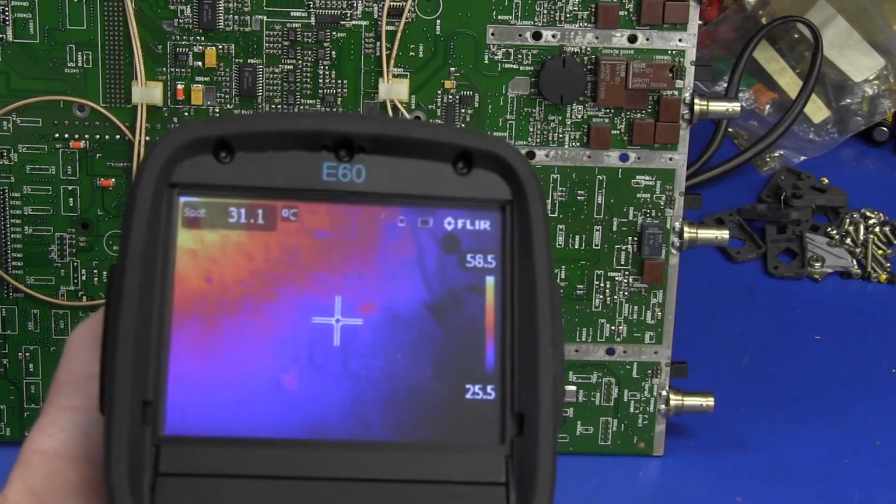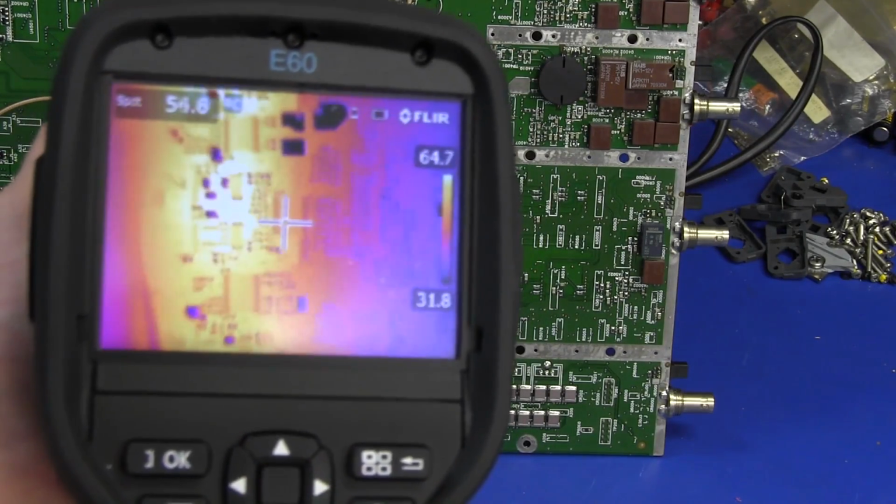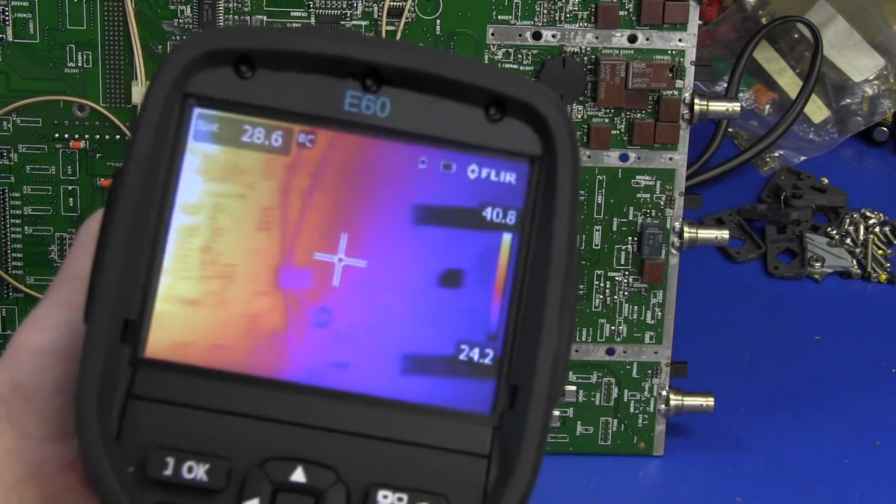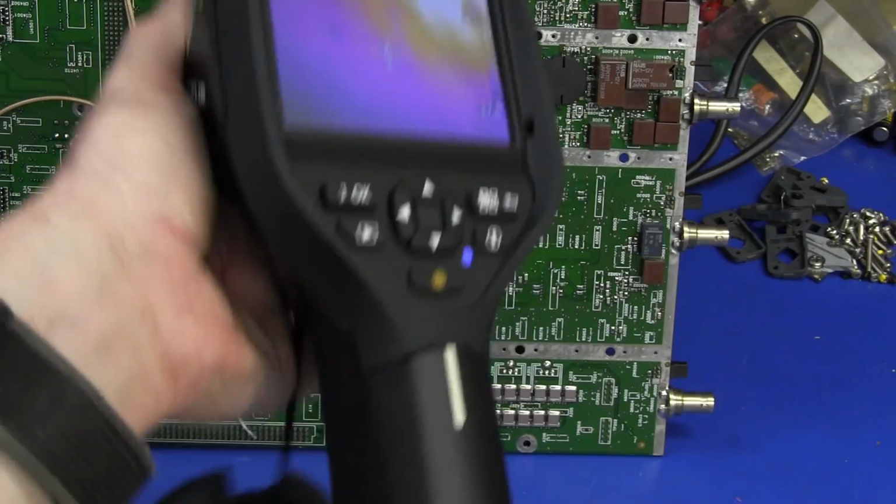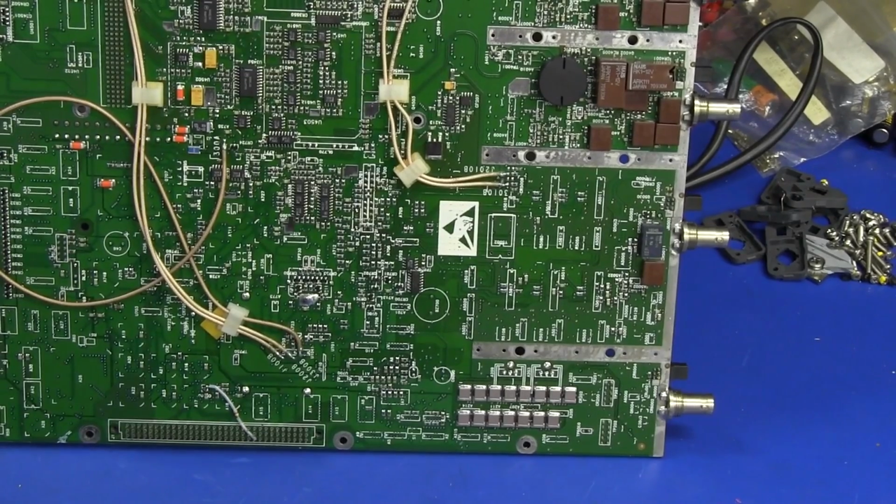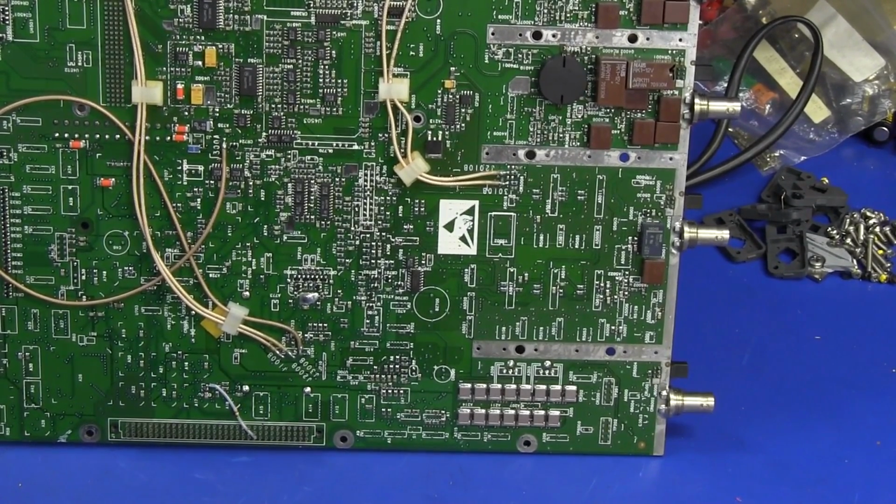So when you're using these things, just make sure you really know how to use them, because there's quite a few traps in there. But no, sorry folks, this $12,000 piece of magic is telling me that there is nothing wrong with this board at all in terms of actual shorts on the board.